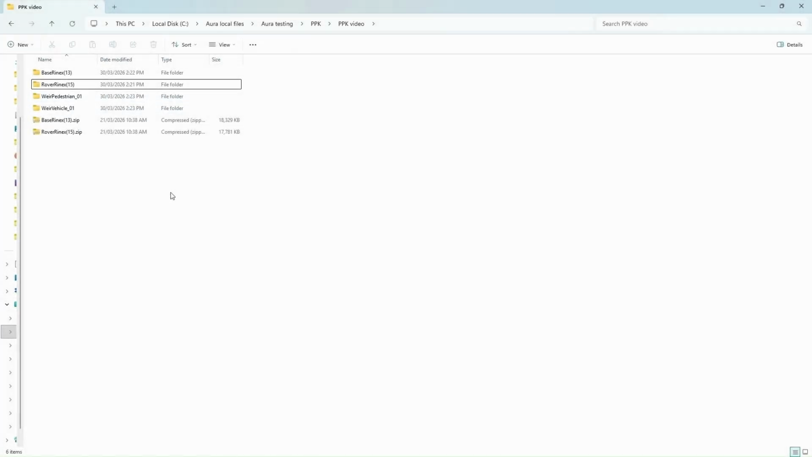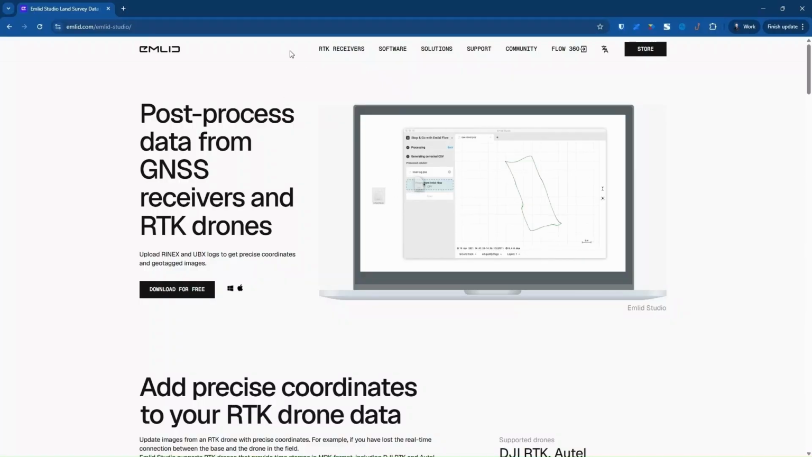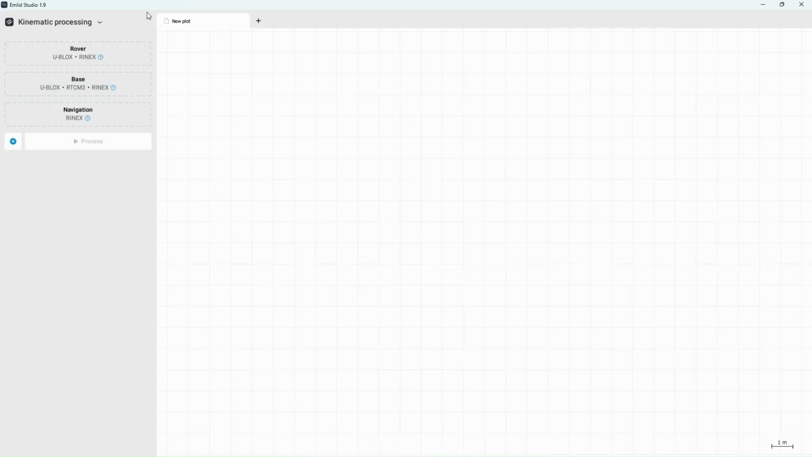We're now back in the office and we've offloaded our data. We've got the two Hovermap scans, the pedestrian and the vehicle one, and we've also got the base and rover RINEX files. They are offloaded as a zip file, so I've extracted those so that we can use them for processing. We're going to be using Emesent Studio to post-process the RINEX files, which is a free app available on the Emesent website. I'm now in Emesent Studio, and we're going to select the Kinematic processing option.